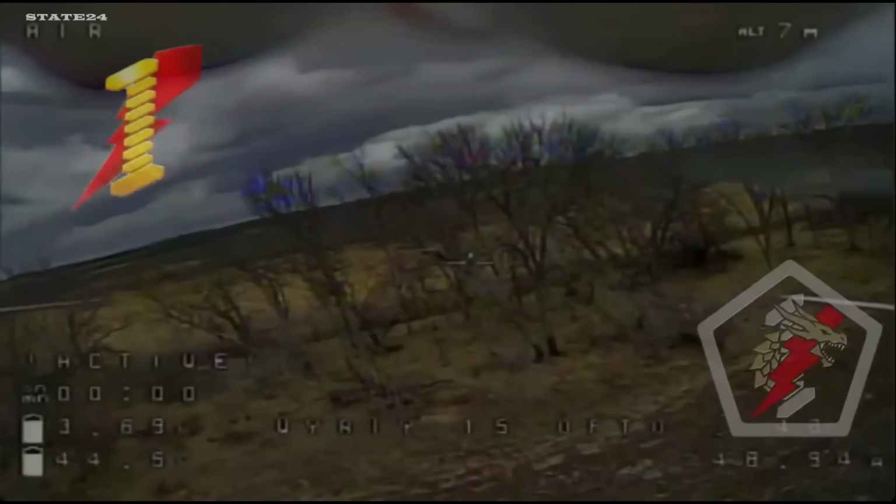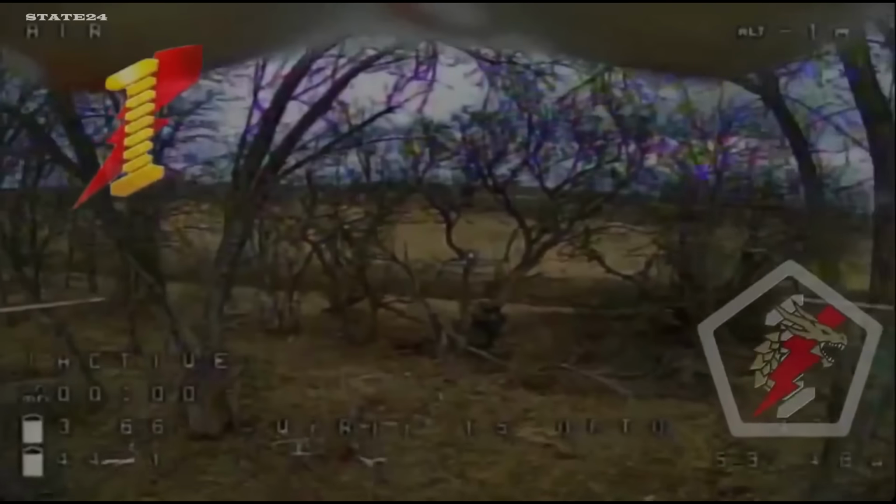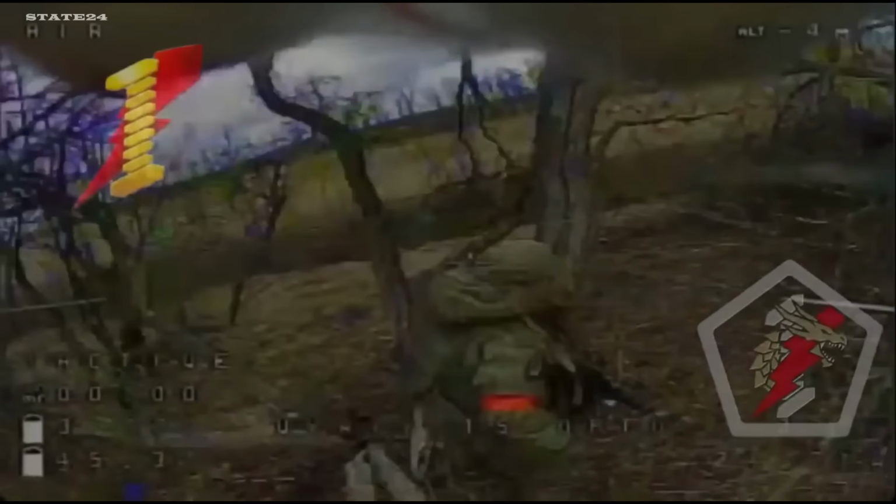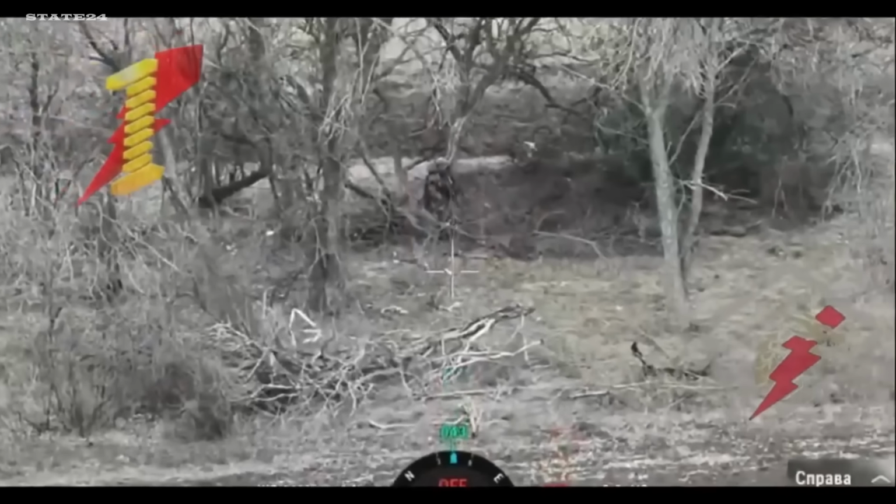A Russian soldier taking cover under a tree, Eastern Front. Probably thought he was hidden. Ukrainian 1st Battalion, 5th Assault Brigade, their FPV drone had already locked on. By the time he heard it, it was too late.